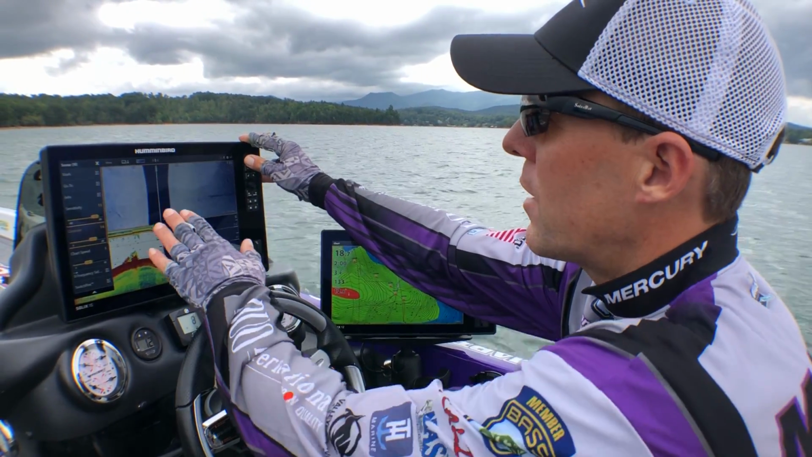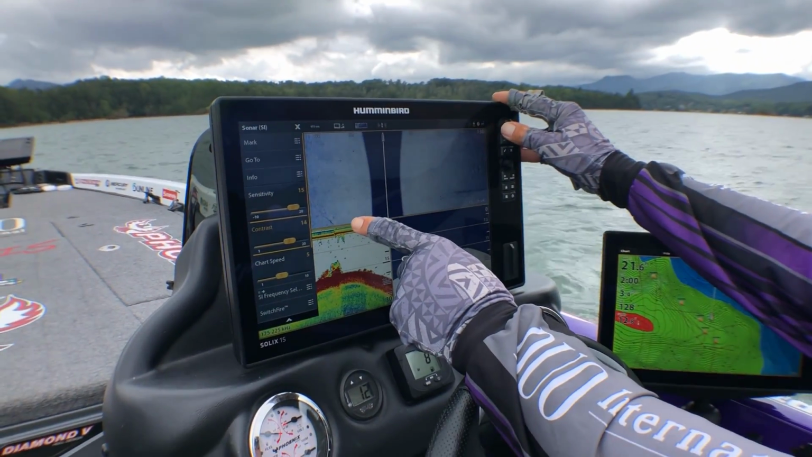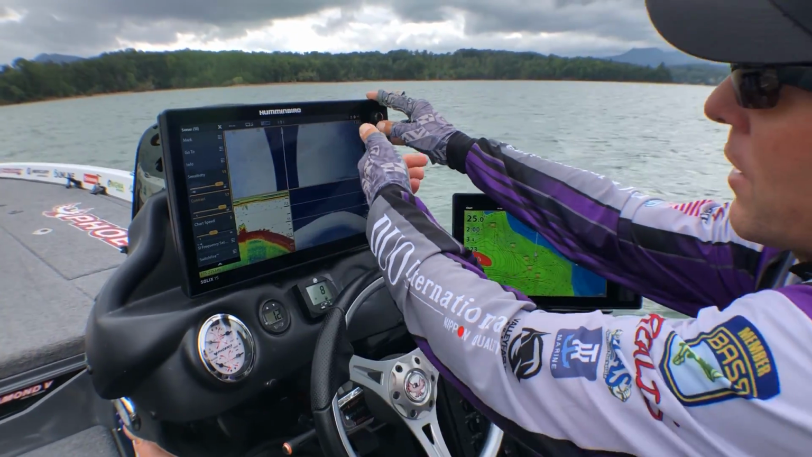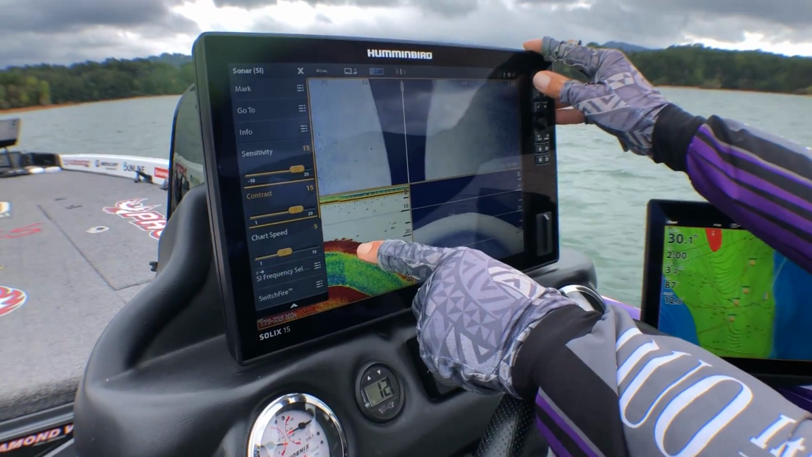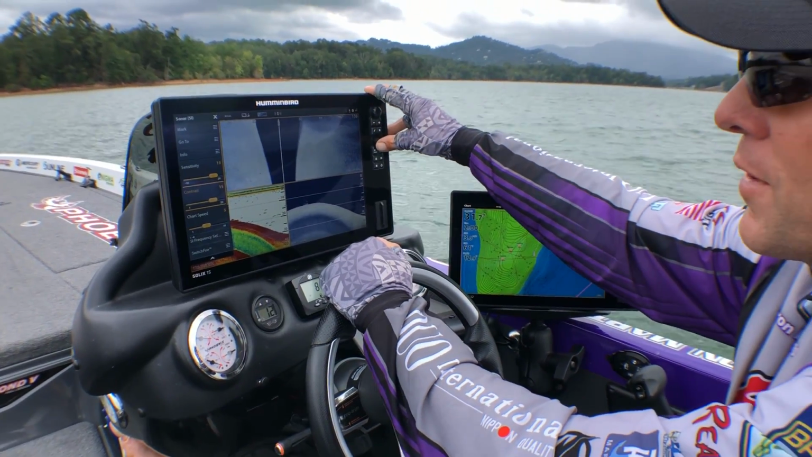Contrast, you can play with a little bit, and all you're trying to do is kind of get this image as sharp, as clear as possible. And the really cool thing about Humminbird is you can really do a manual adjustment, and a lot of graphs don't let you do that. There's some fish right there. That's what fish look like when they're sitting on the bottom. But I'll go back and forth on the contrast. I think 15 is about right.